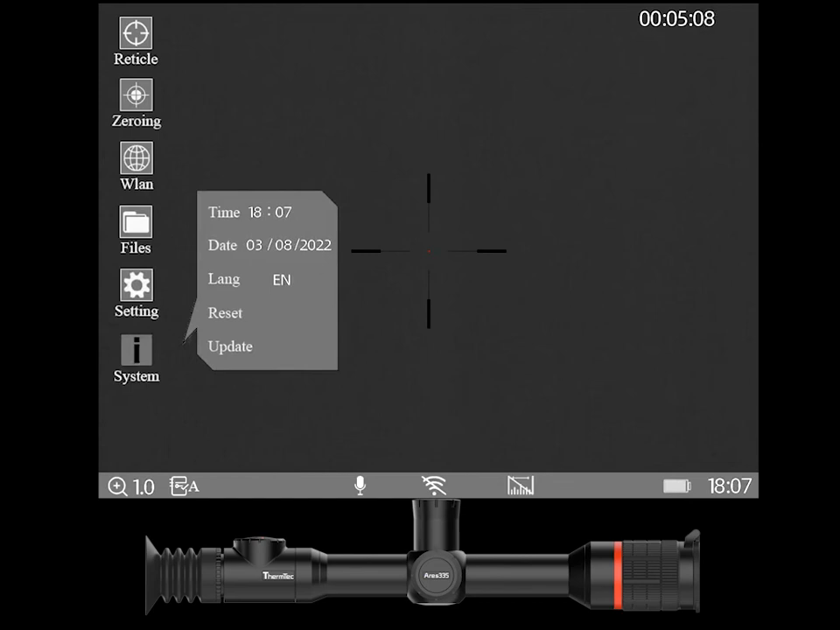Then we go into system, we can set our date, our time, our language, we can do a factory reset, or we can update the device. So guys, that's kind of it. That is the firmware and the menu system for all the Ares devices. Doesn't really matter which one you've got, but we will cover off the zeroing in another one.